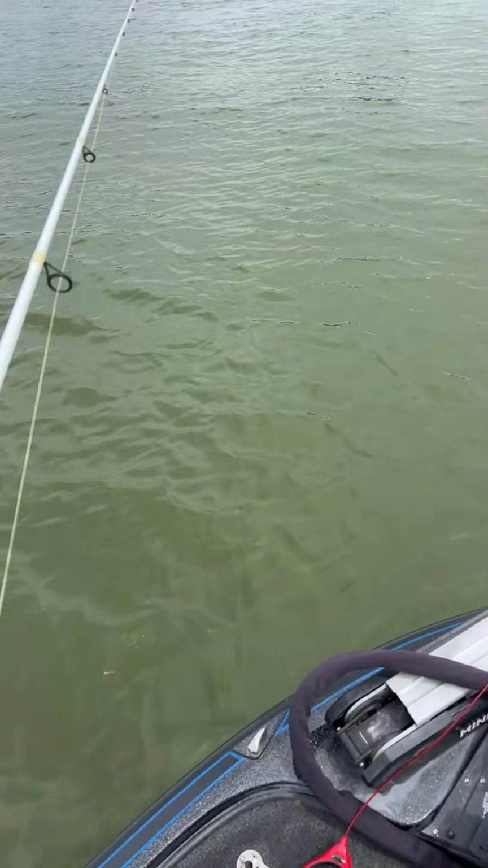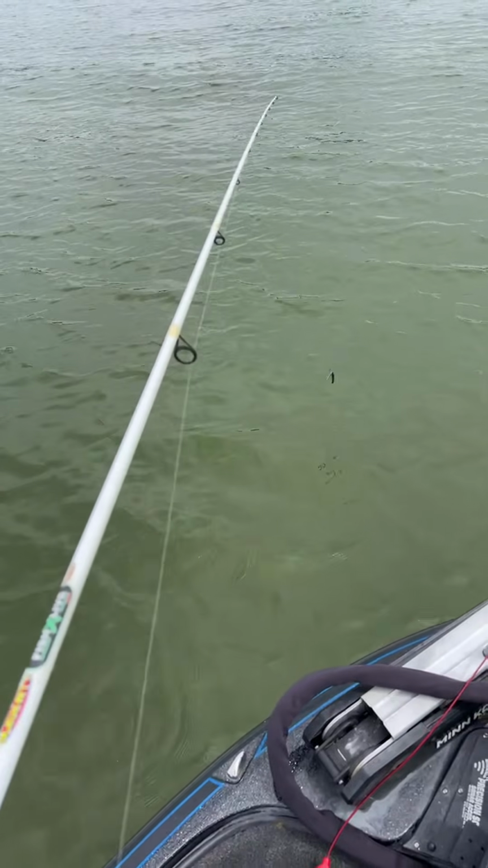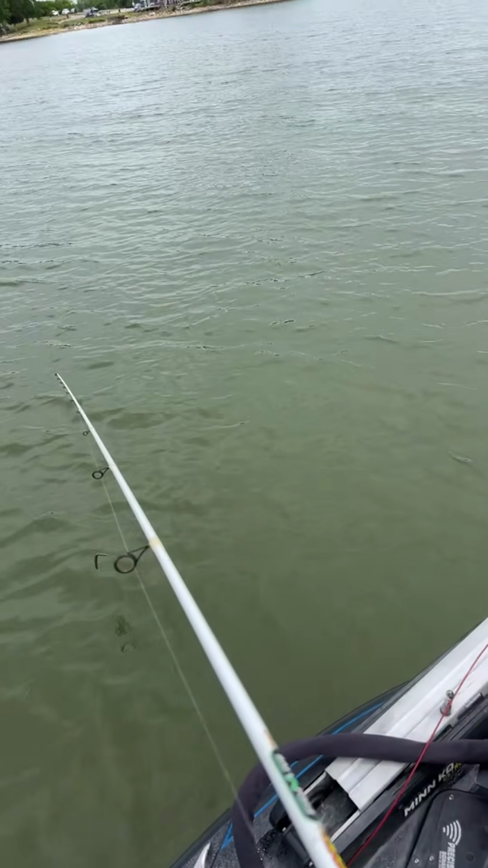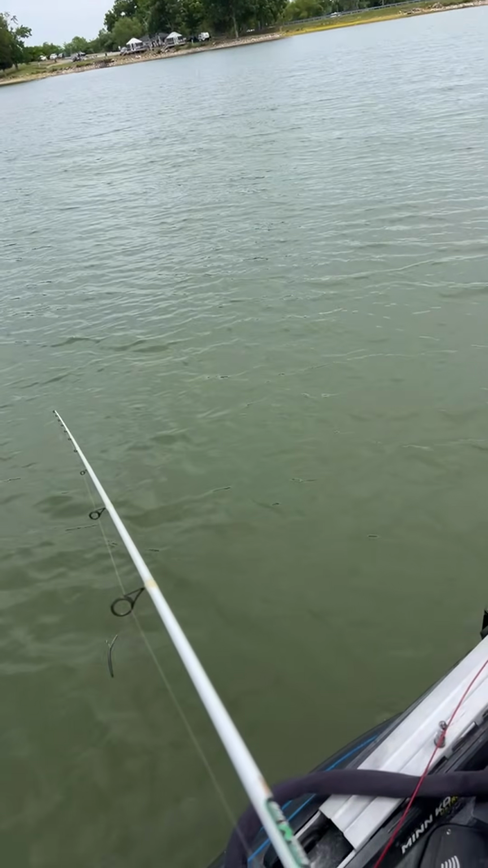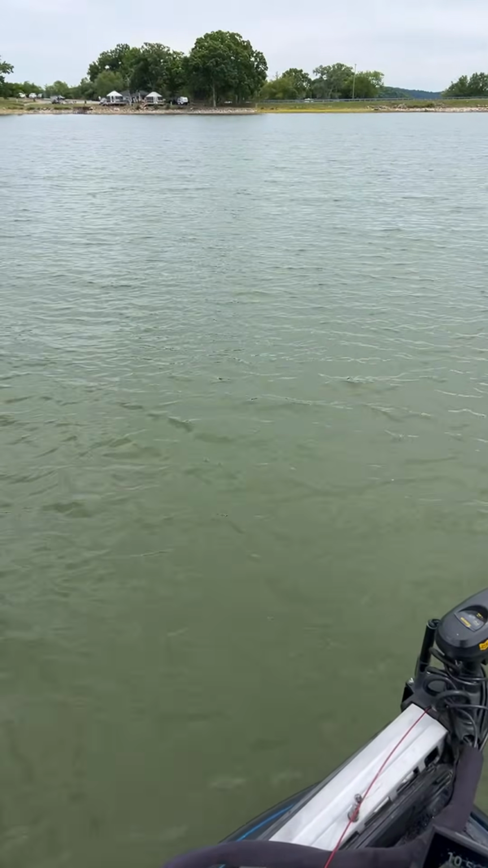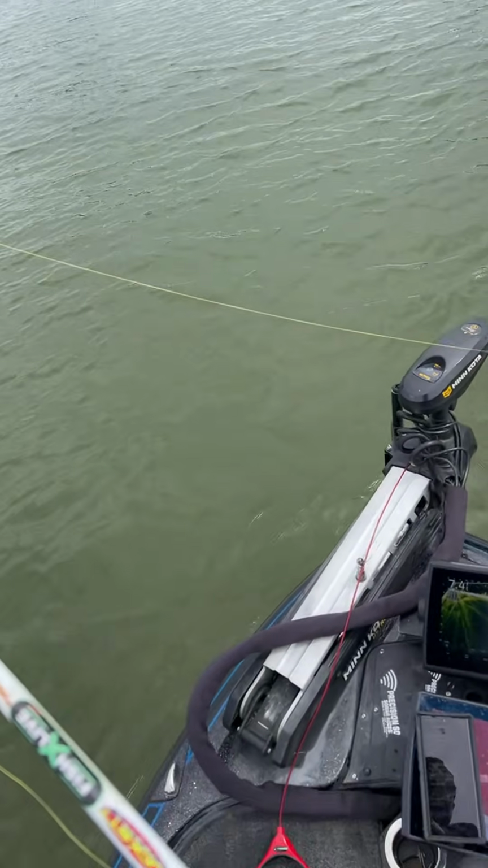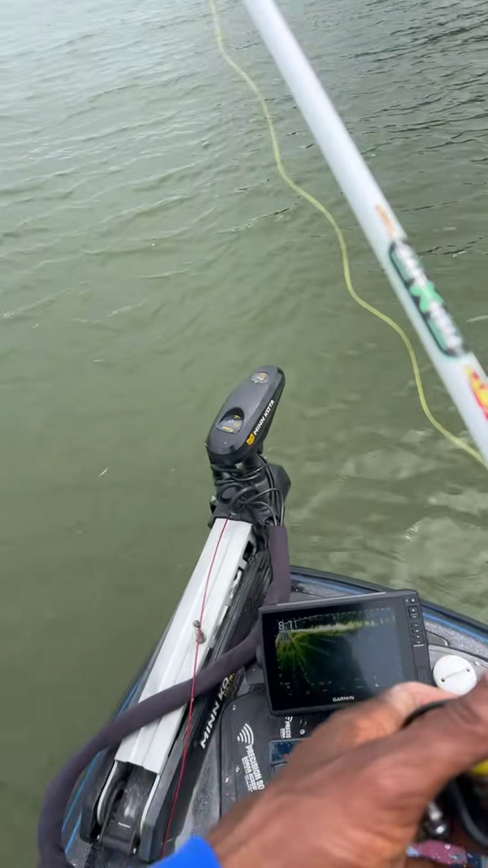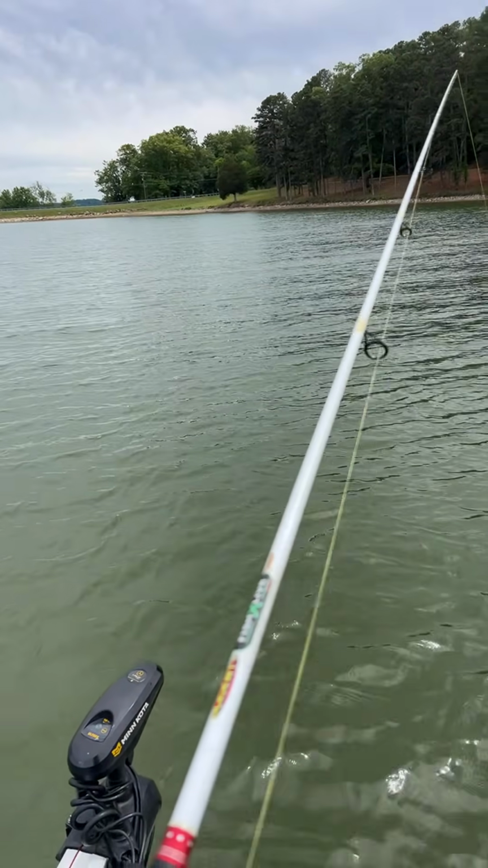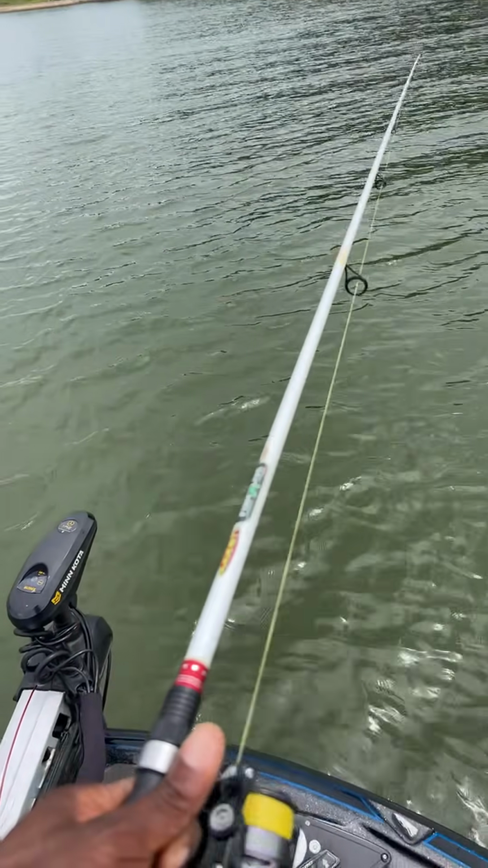Oh, I see a spot right now. They got fish all over. You know what I realized? What? I'm gonna need to get some lip balm for the chaps.